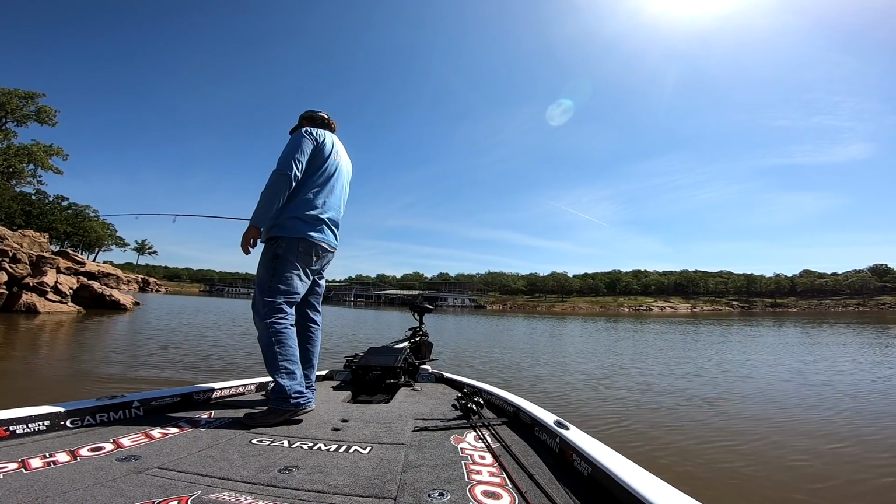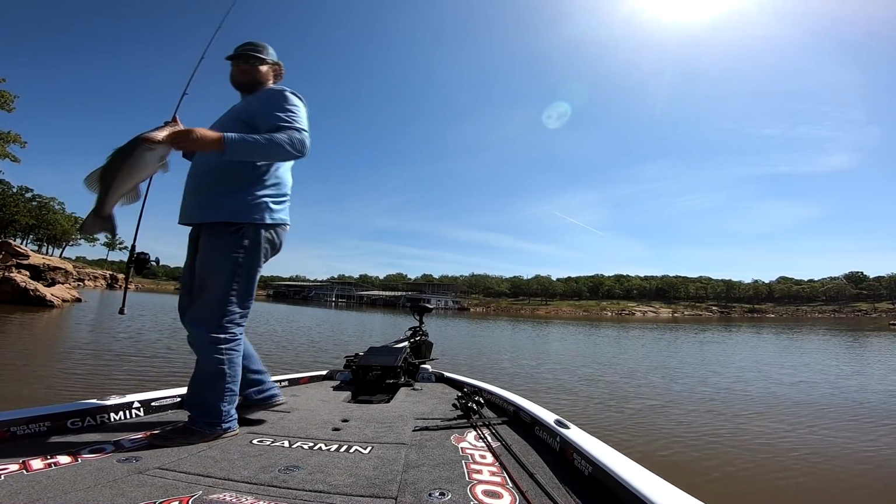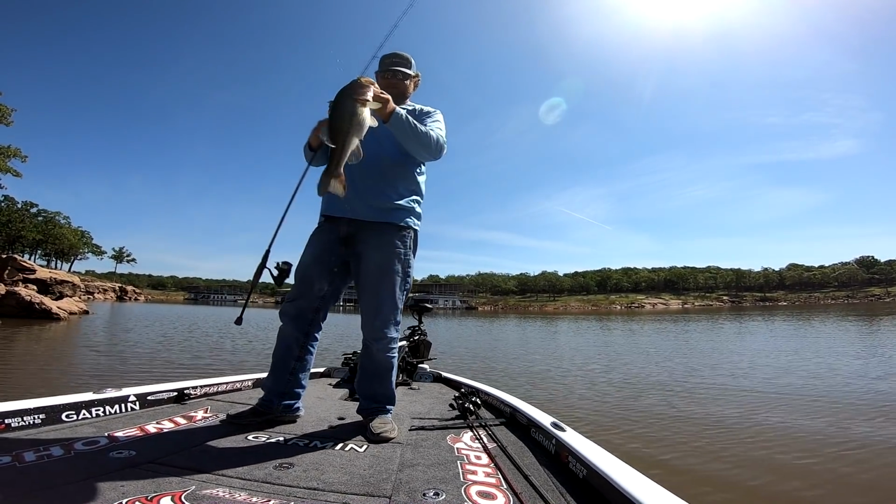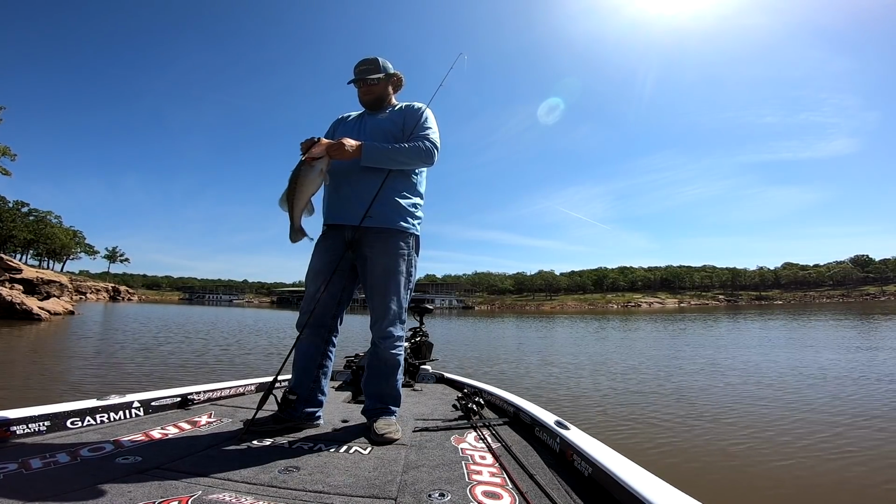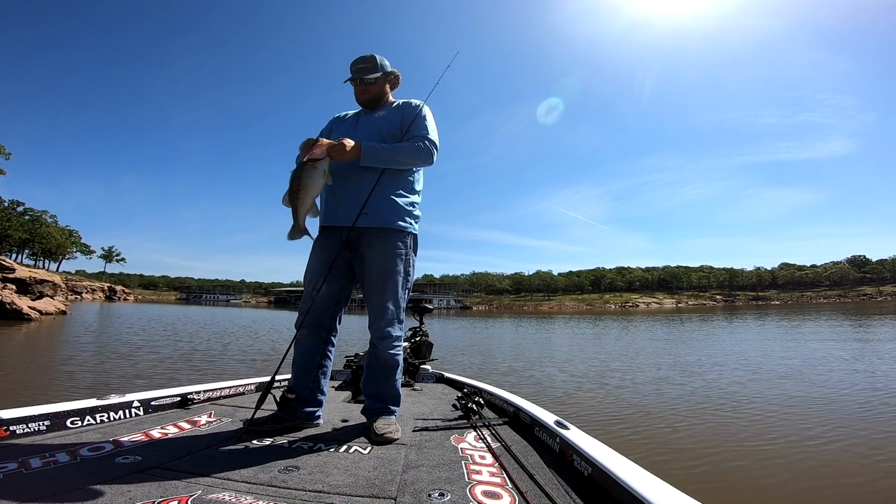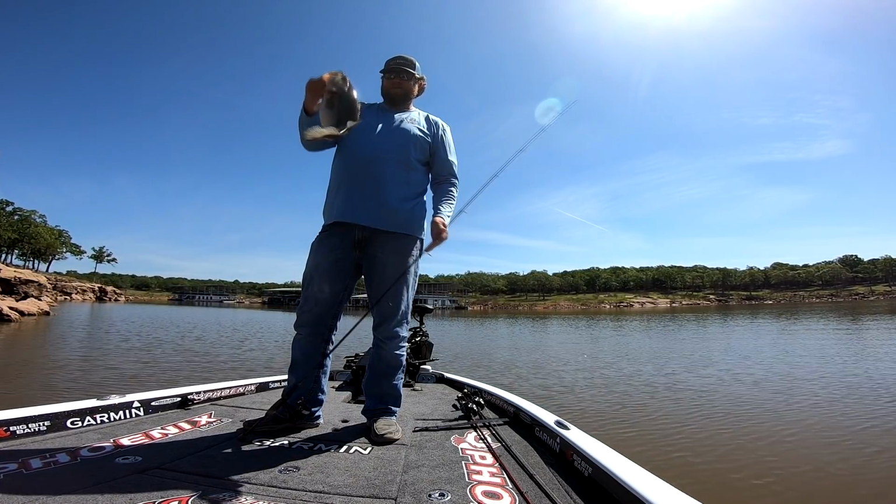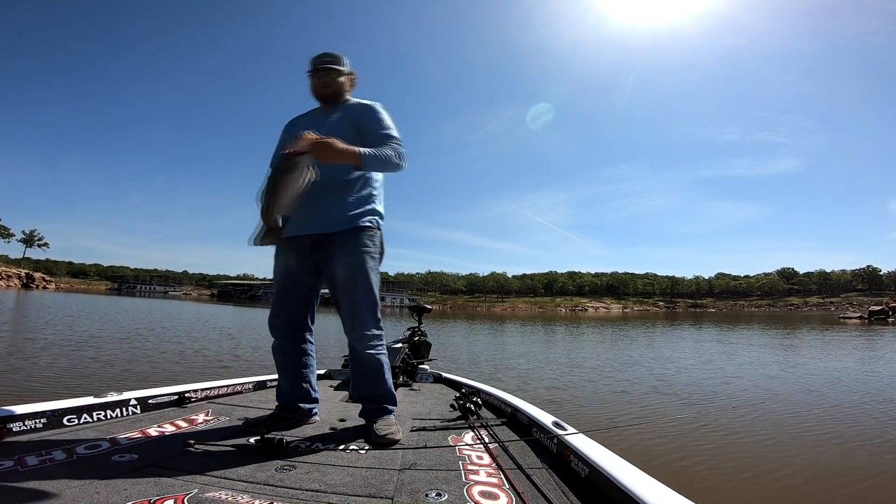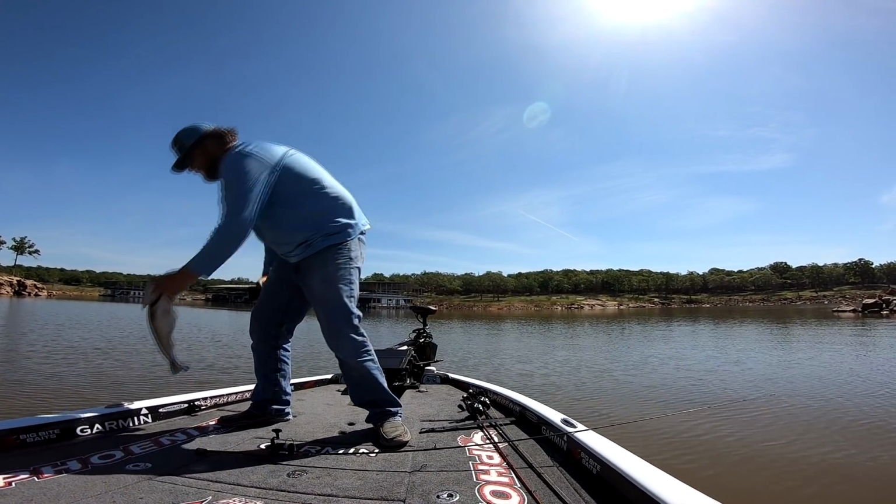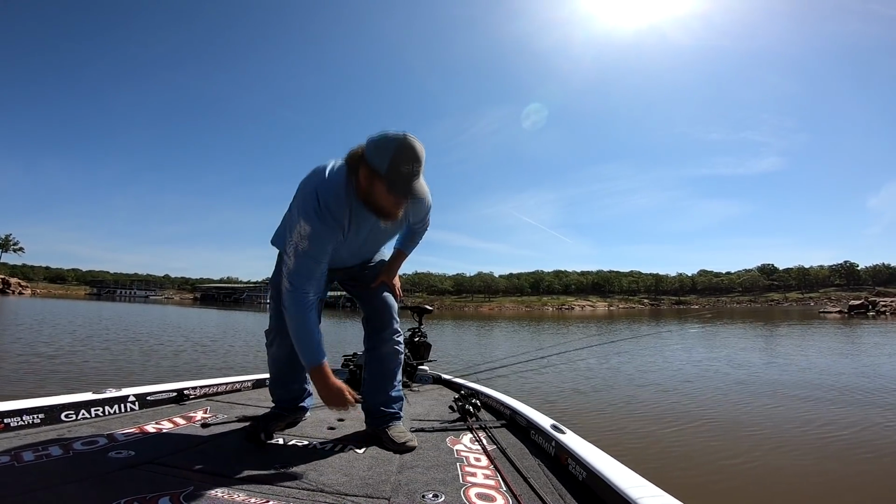Little shaky head. No need to rush her. Boom. There she is. How big's that one? 3 1/4. Ooh, that's a nice one. Let her go back and grow. Female, moving up to spawn, man, right where she's supposed to be.